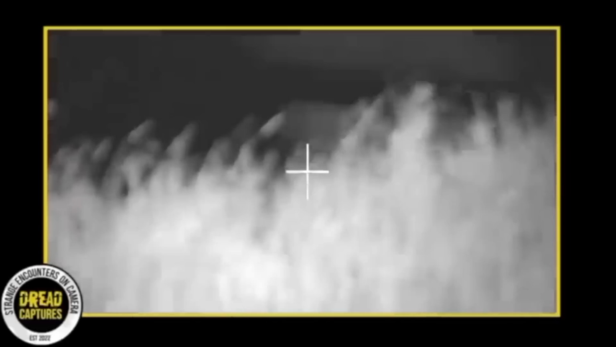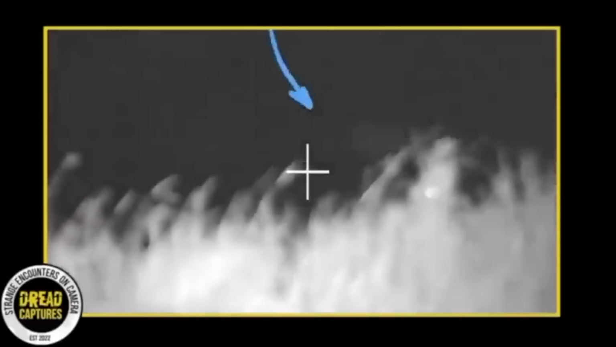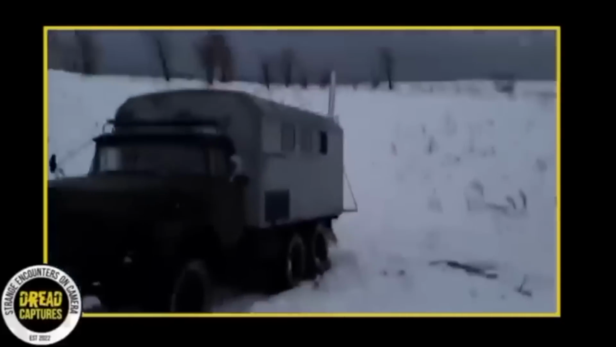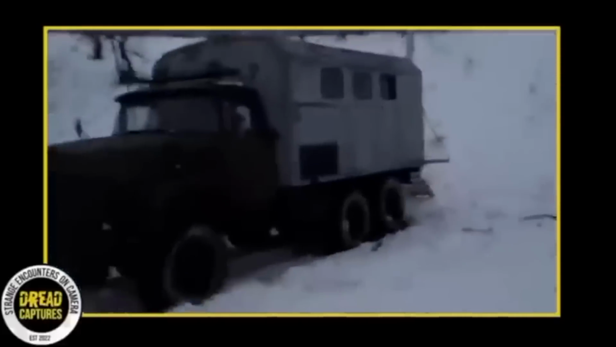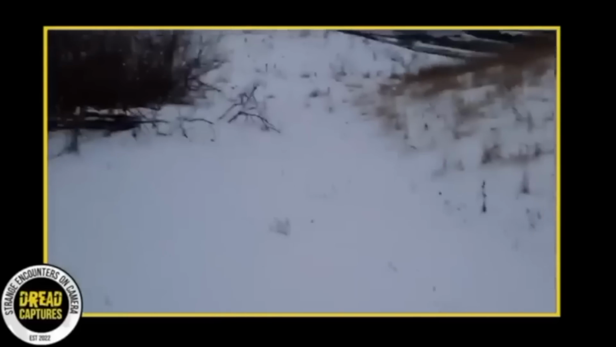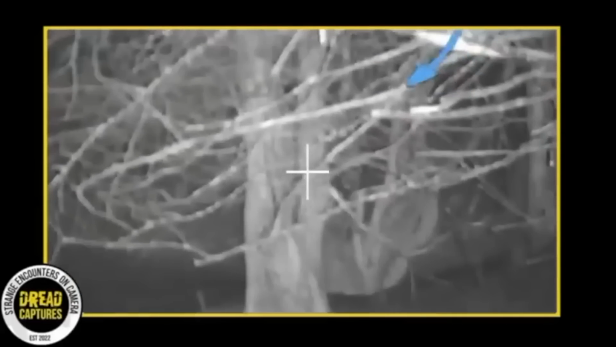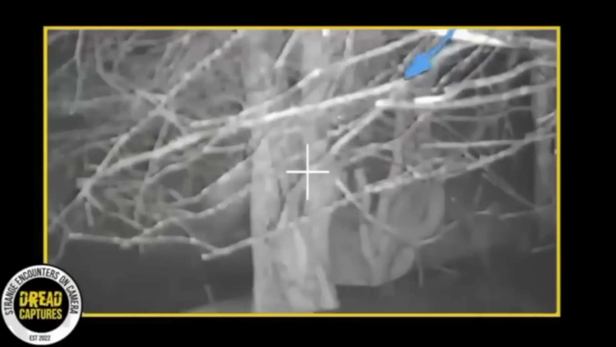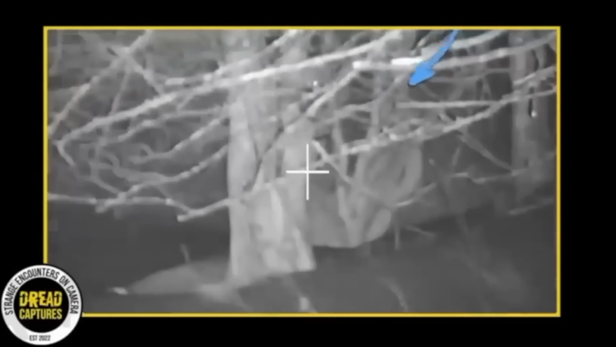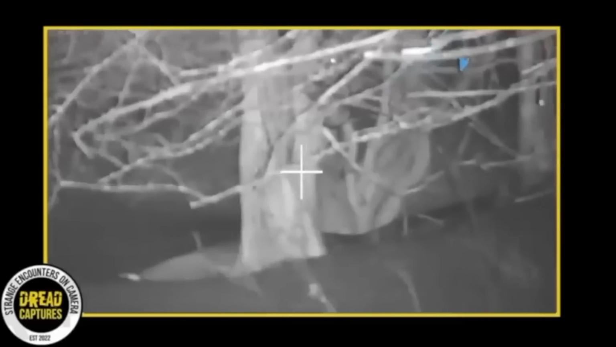A man found himself stranded in the remote Russian wilderness after his truck gave out on him. Facing freezing temperatures, he ventured into the unfamiliar landscape, seeking help. It wasn't long before an unsettling feeling overcame him, and he began to believe that something or someone might be trailing him.